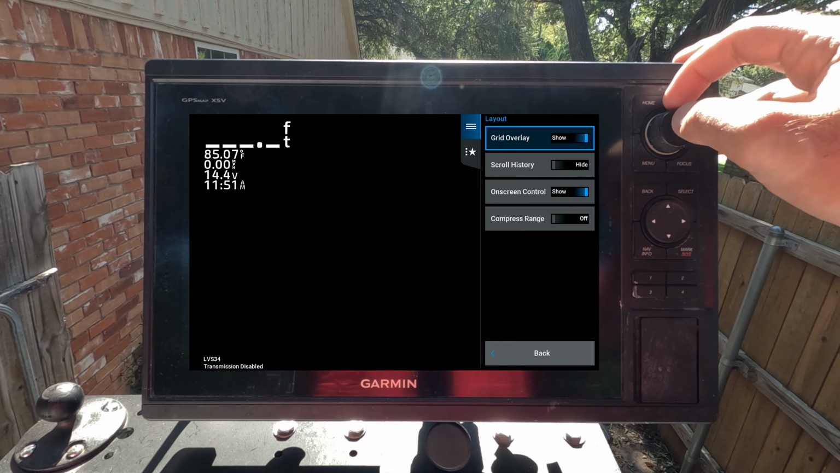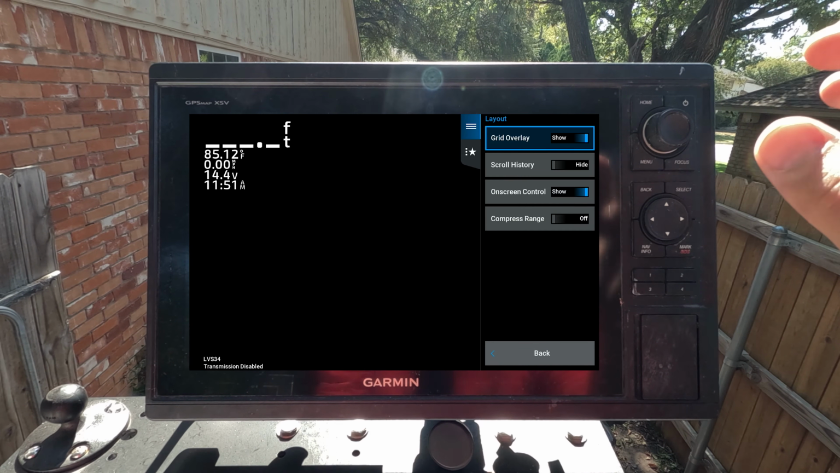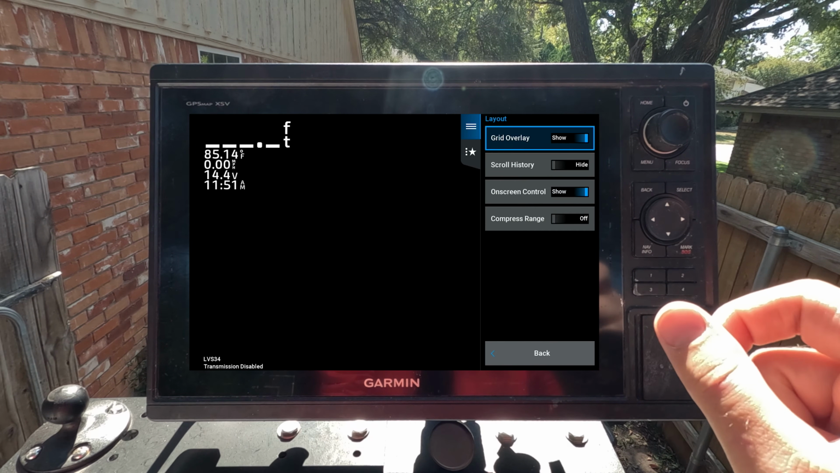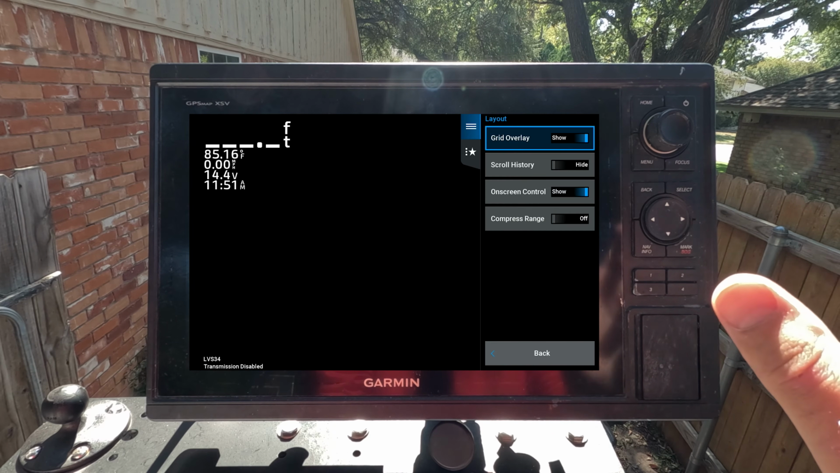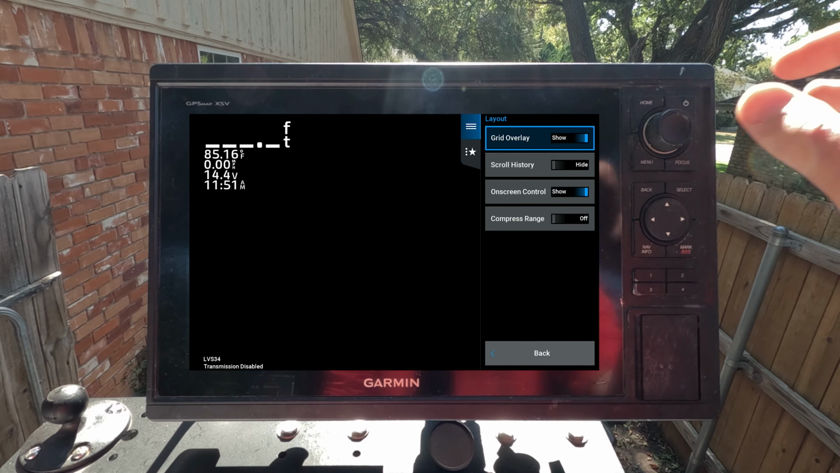We're going to go to layout. I personally like to show the grid. It lets me see exactly how big those fish are. If I have the grid on and I see that every 2 foot is a square, then I know that fish is about 2 foot long or 1 foot long. I know more accurately the size and type of fish I'm targeting.